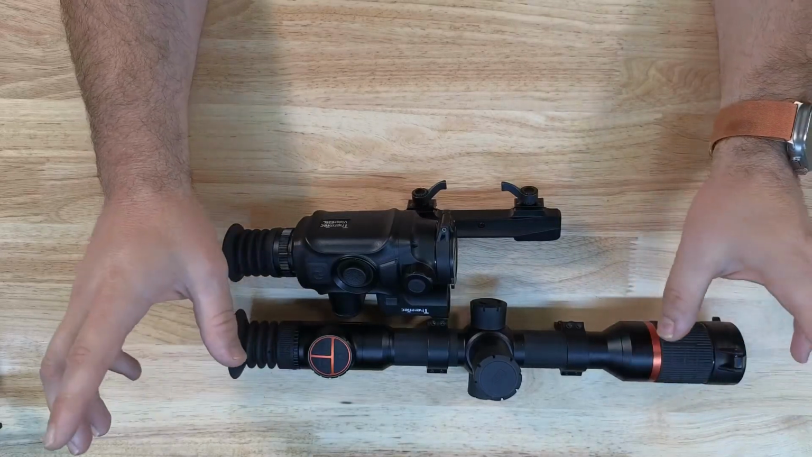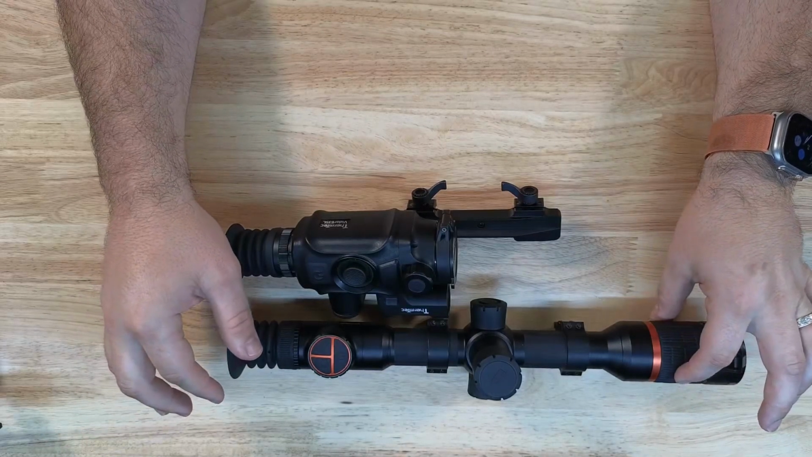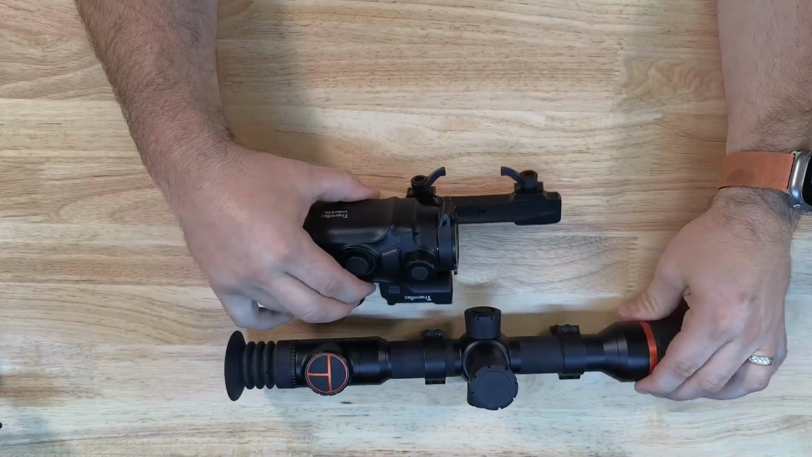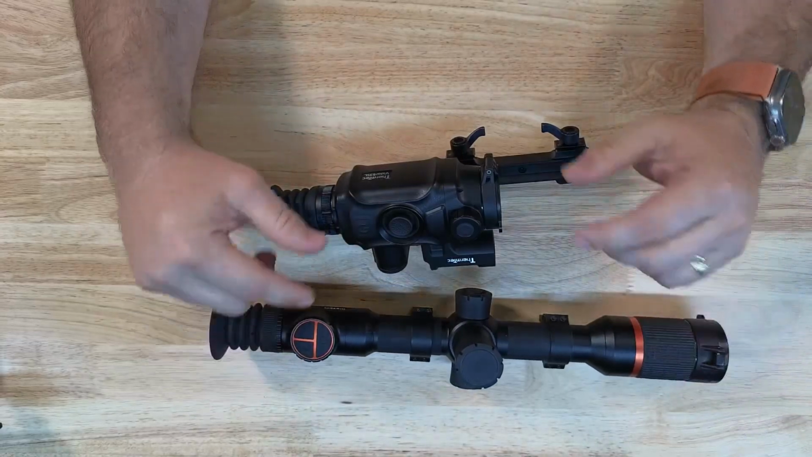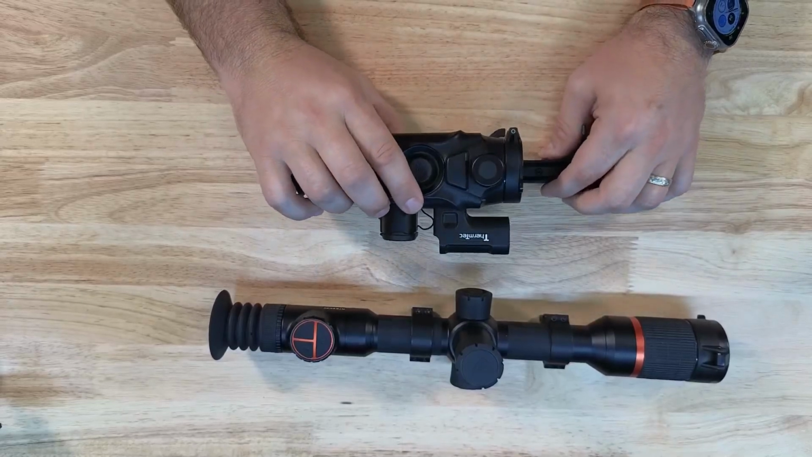Now if I'm resting on a post, for instance, you start to put a fair bit of lateral movement or lateral torsional twist through the actual device, into your stock when you want to focus it. So that's why I absolutely love these compact, lightweight devices.